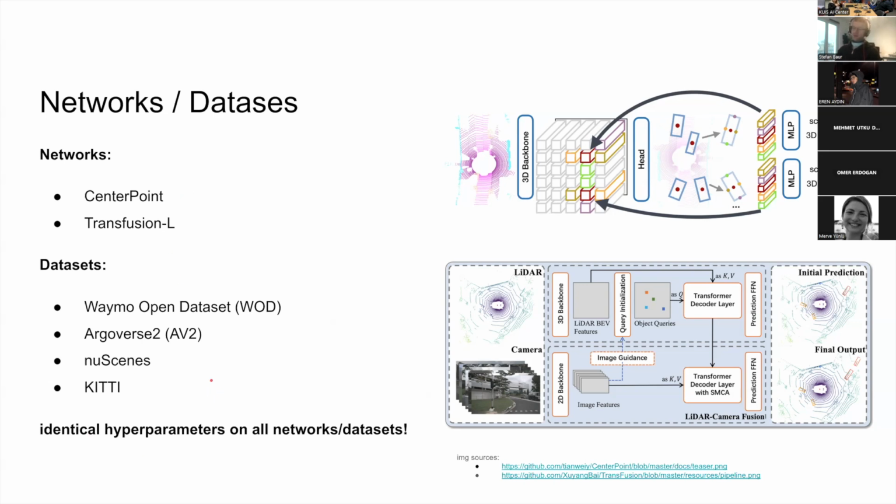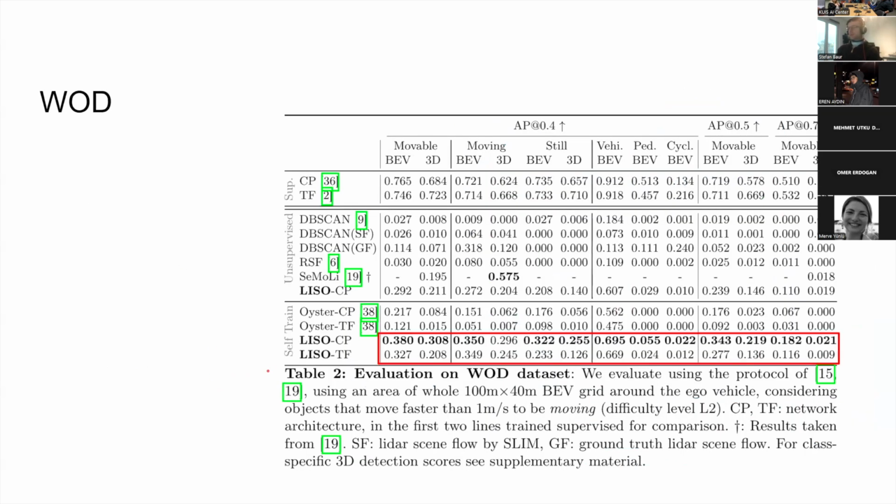That's also something that previous methods were not able to do. They always had to fine-tune their hyperparameters for individual datasets or networks, basically. And this way we were able to beat the state of the art with our method.